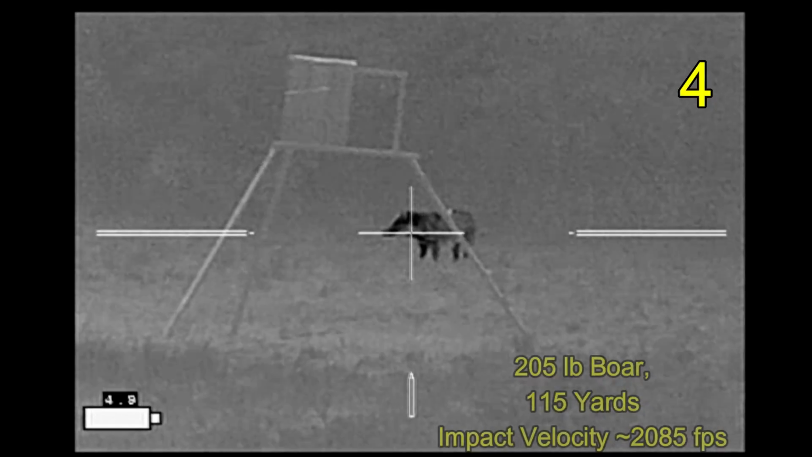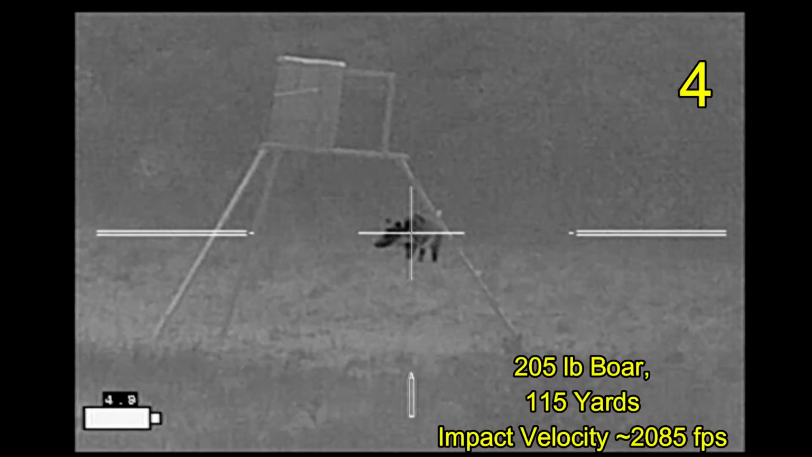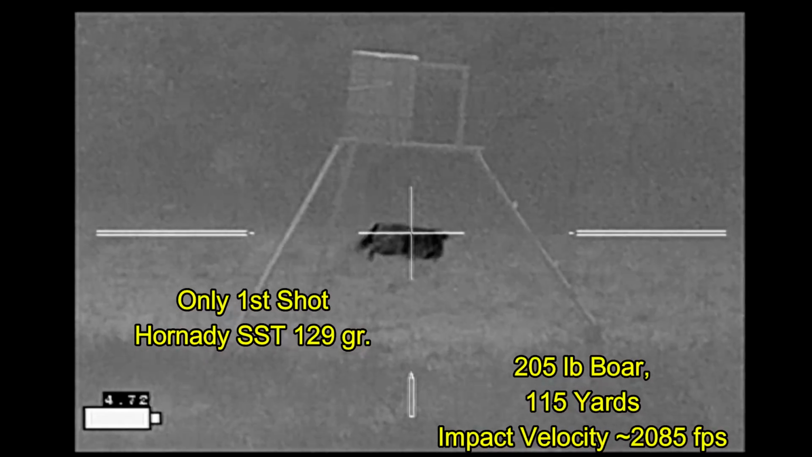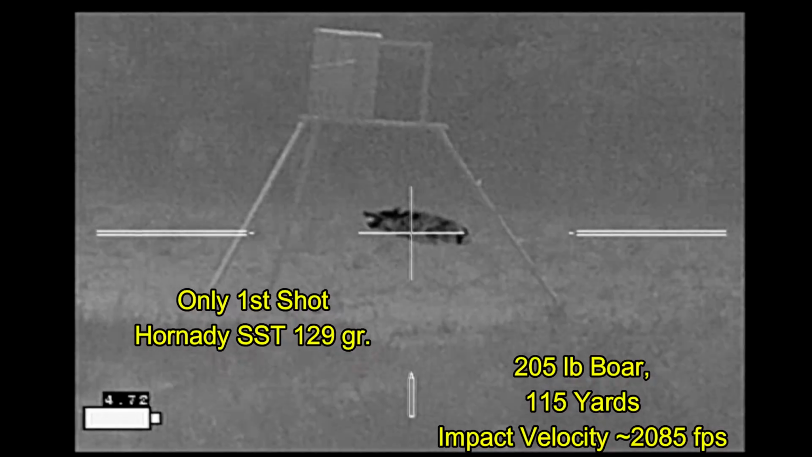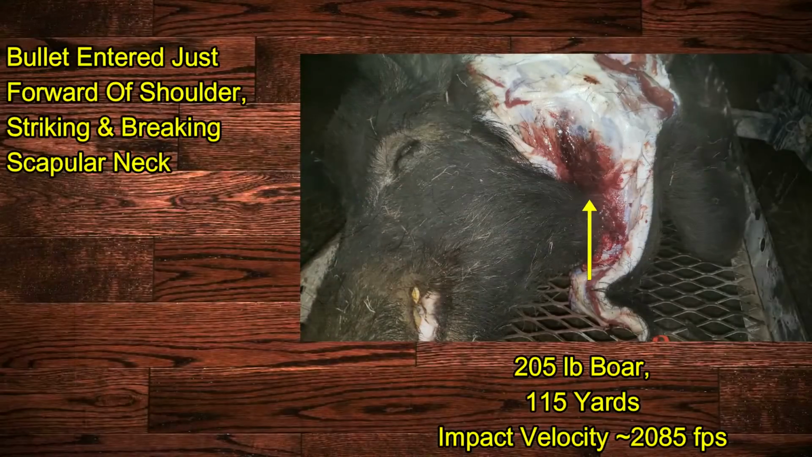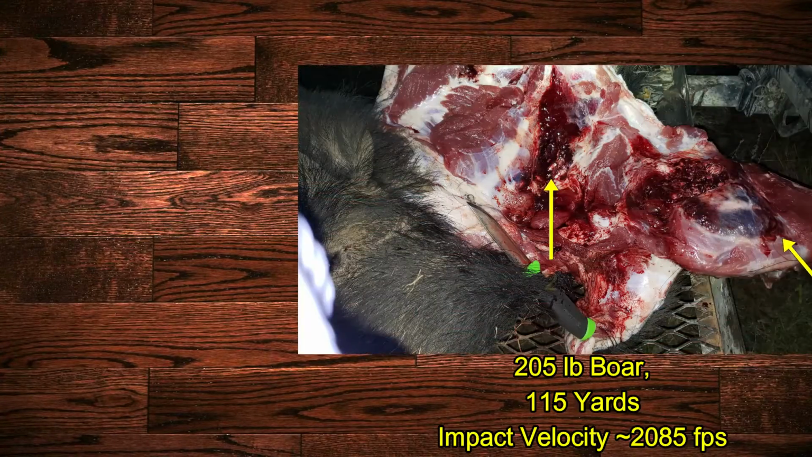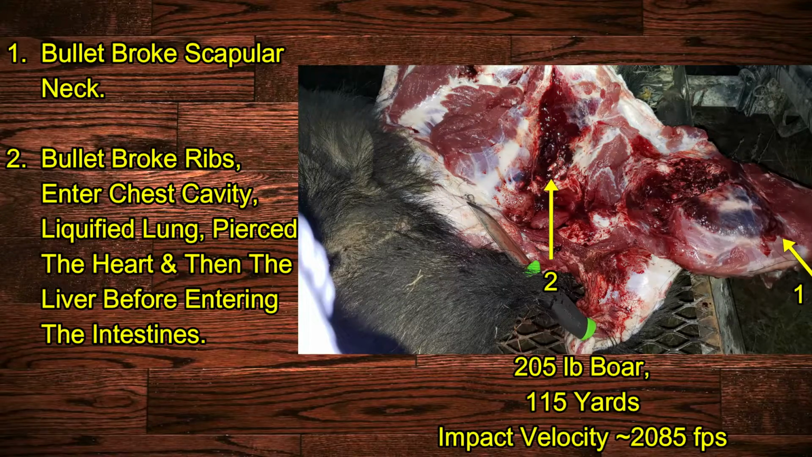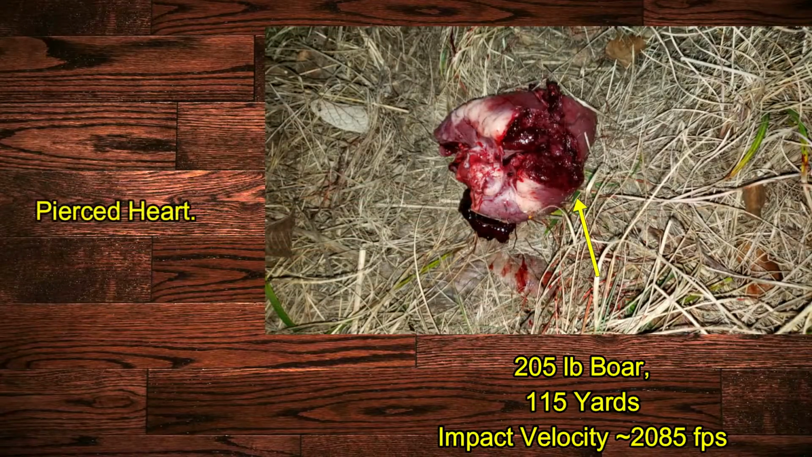This was my first attempt at trying to intentionally recover a bullet from the hog with a longitudinal shot. The second shot there simply because the hog was still upright. The bullet entered just behind the jaw, forward of the shoulder, going through the shoulder blade, actually breaking the shoulder blade at the neck, continued through, breaking a rib, entering the chest cavity, where it actually liquefied a lung, went through the heart, then into the liver, and then into the intestines, where it was not recovered. Here's a picture of the damage to the heart.